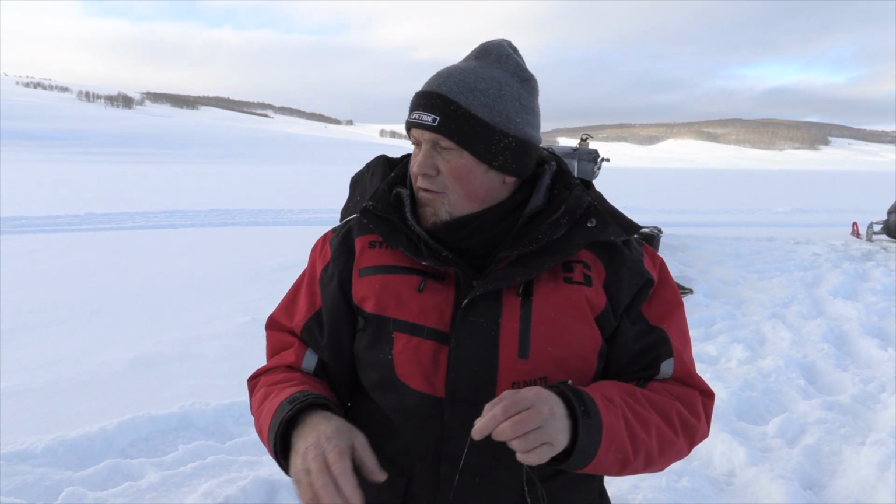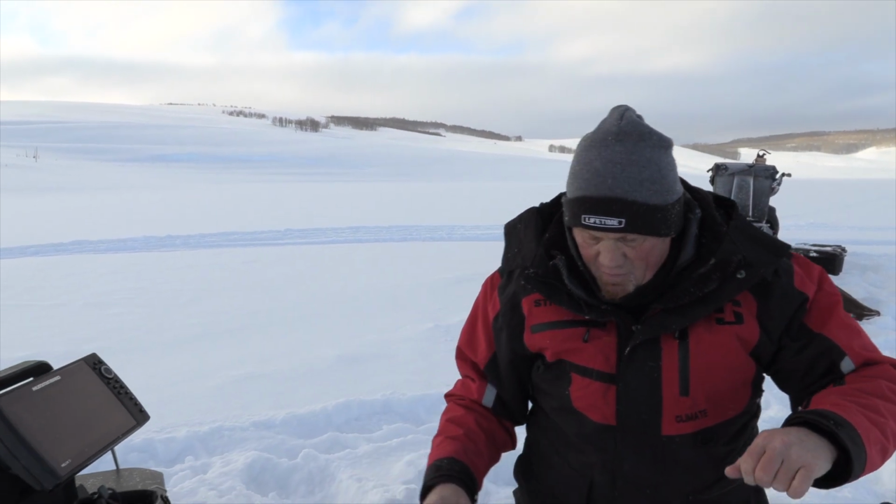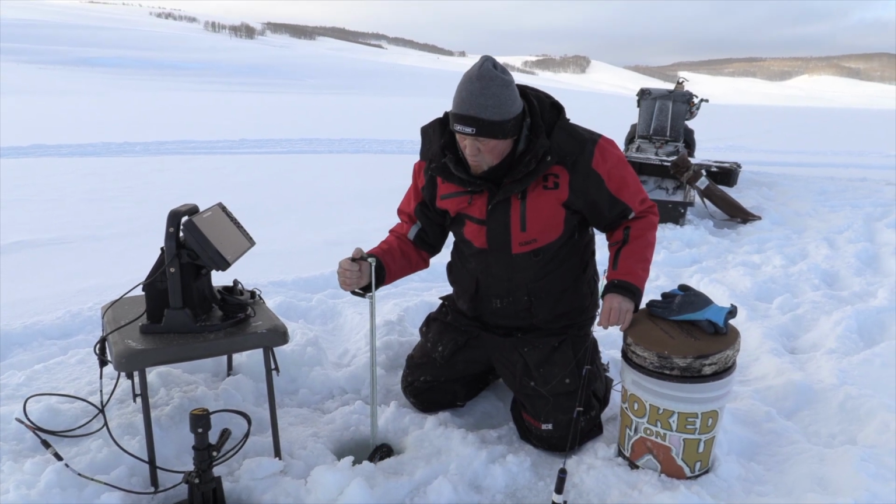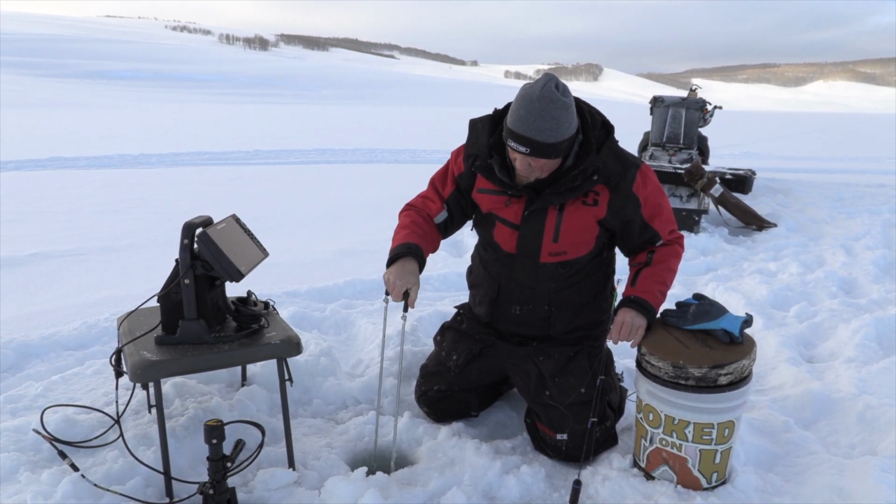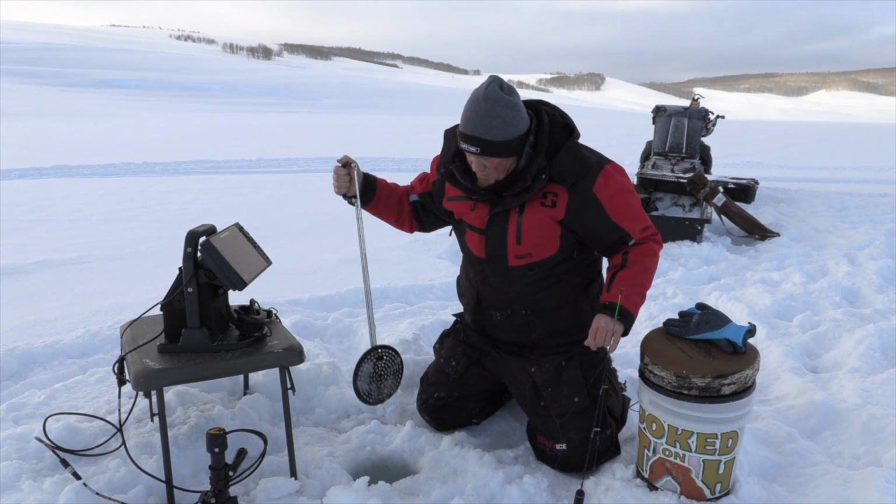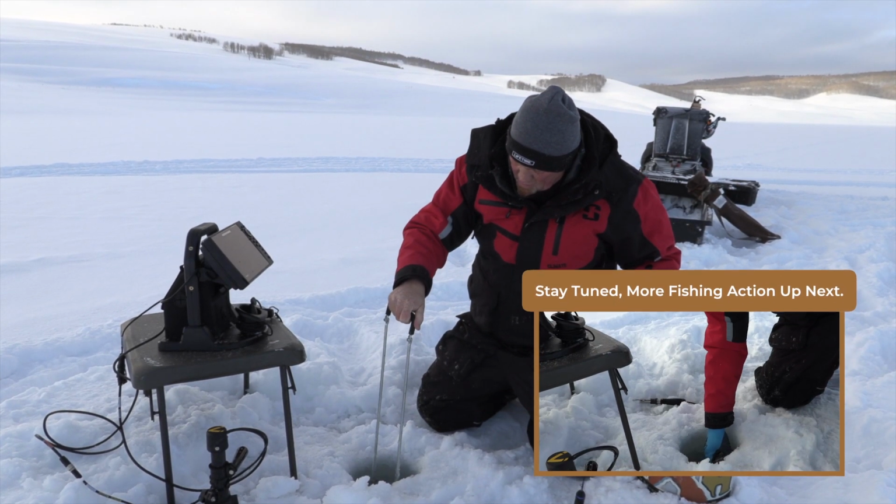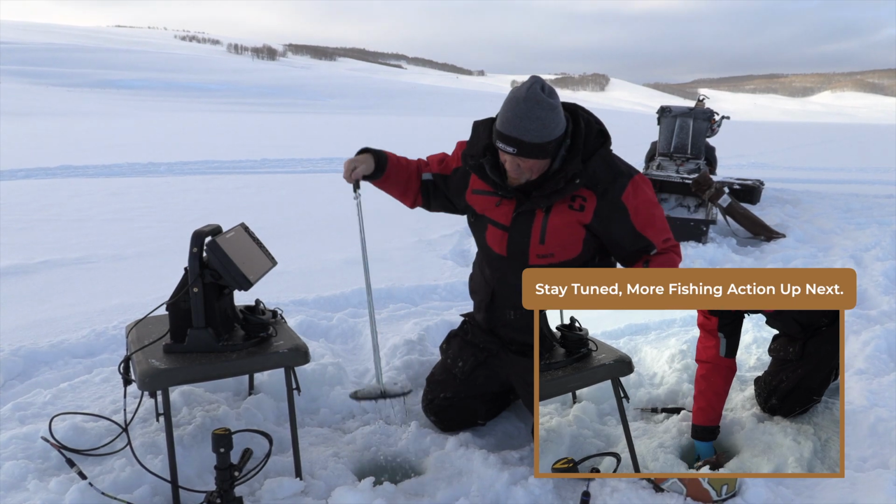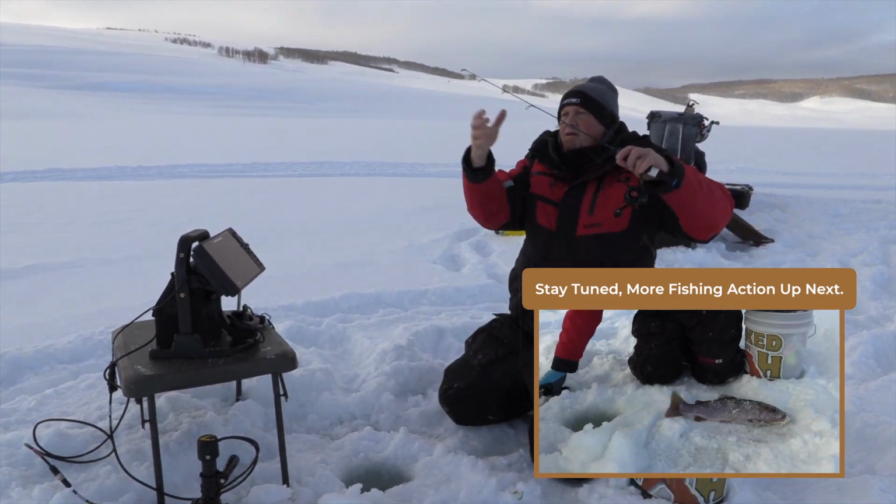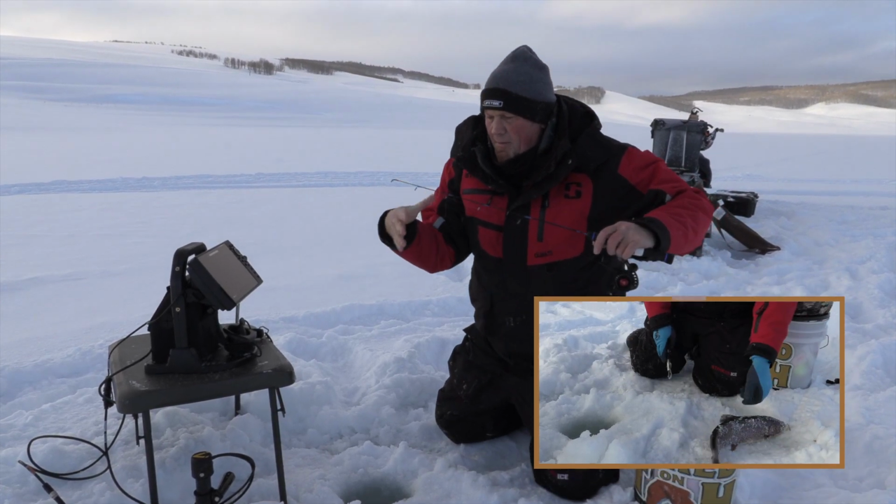But whew, fish number one, we got fish on the graph. Let's go down and see if we can't get another one. Clean this hole out. It is really cold right now. It's negative, so the ice hole just wants to turn into slush, then freeze. All right, let's see if we can get a fish going right now, because there's another one down there.